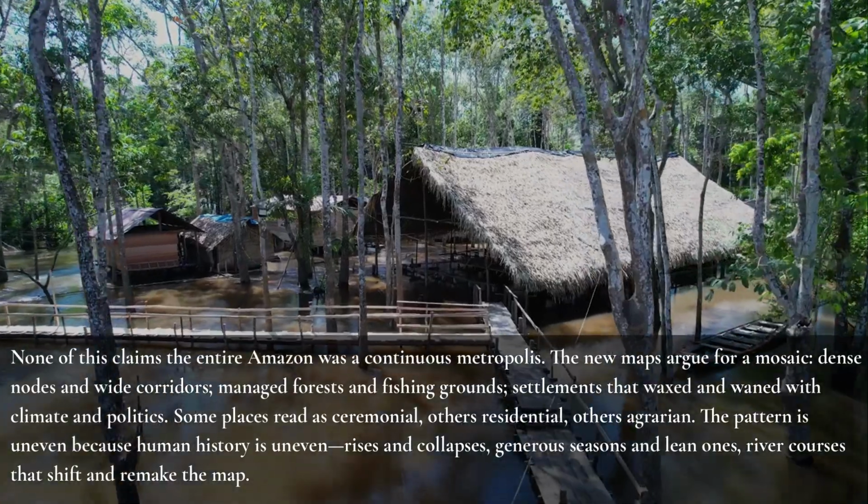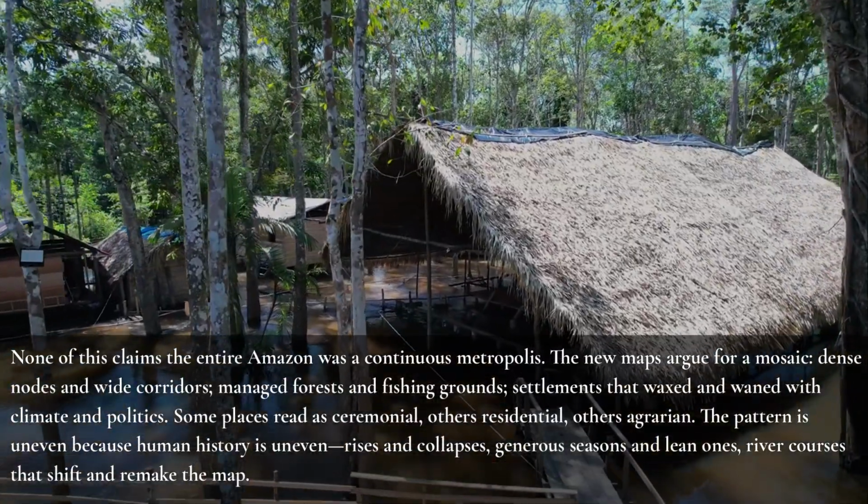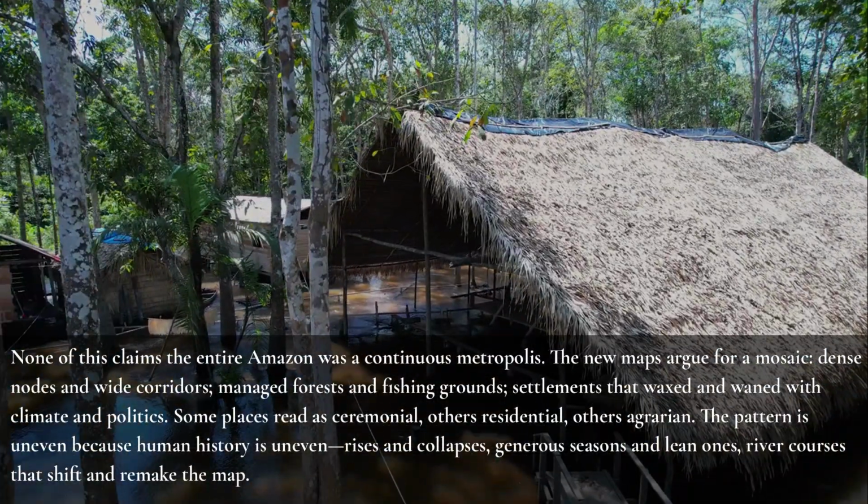None of this claims the entire Amazon was a continuous metropolis. The new maps argue for a mosaic, dense nodes and wide corridors, managed forests and fishing grounds, settlements that waxed and waned with climate and politics. Some places read as ceremonial, others residential, others agrarian. The pattern is uneven because human history is uneven. Rises and collapses, generous seasons and lean ones, river courses that shift and remake the map.